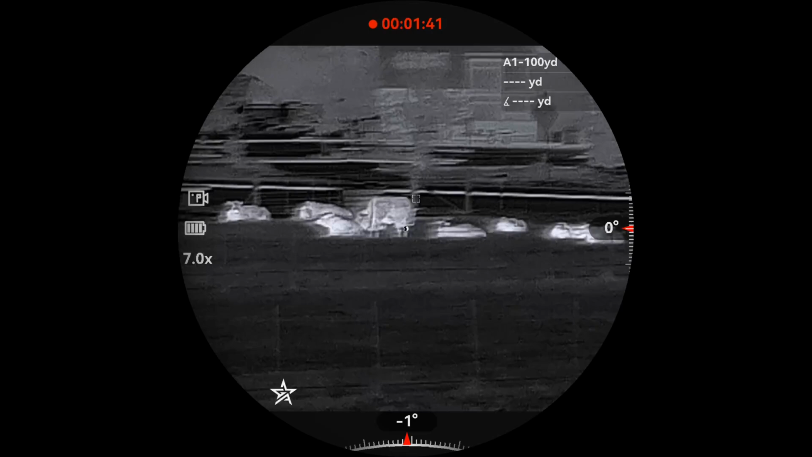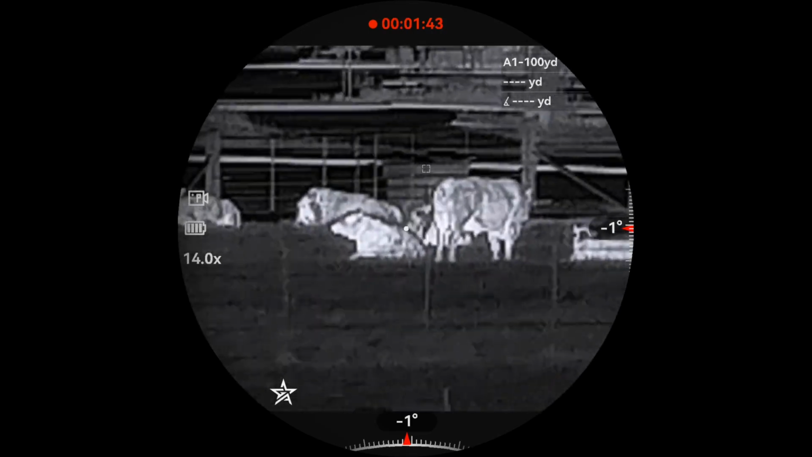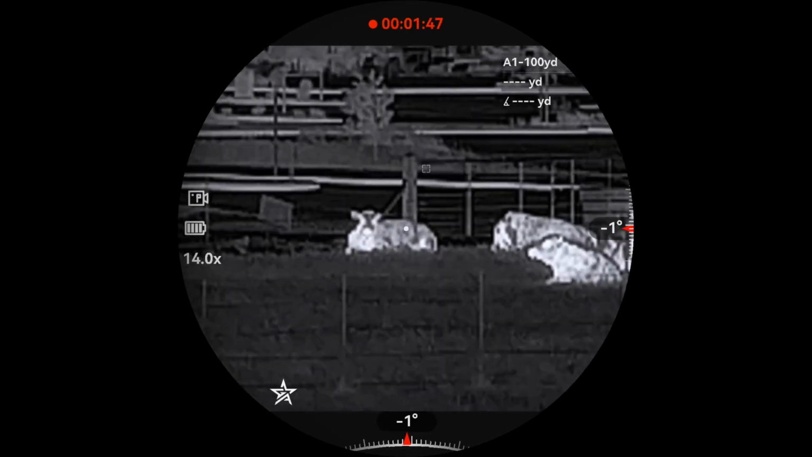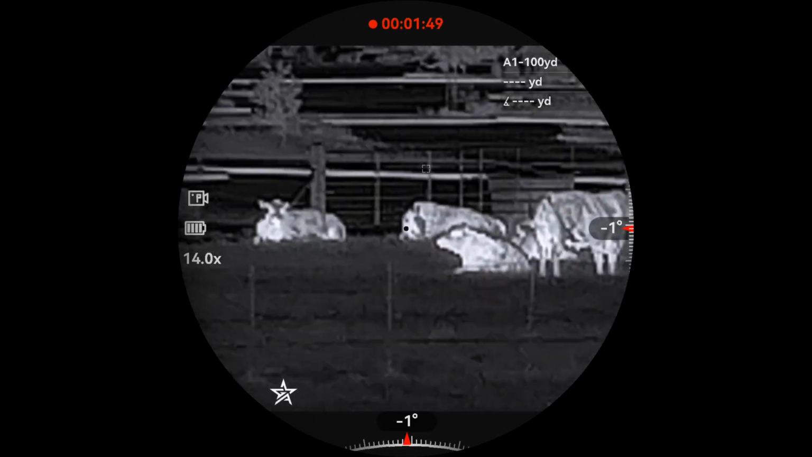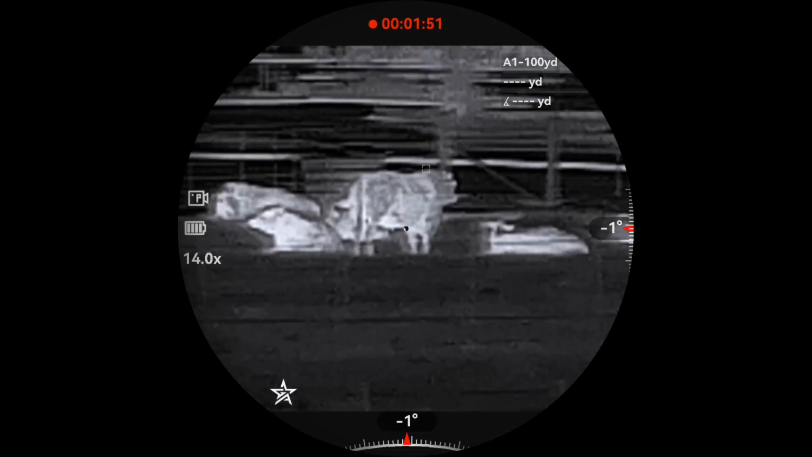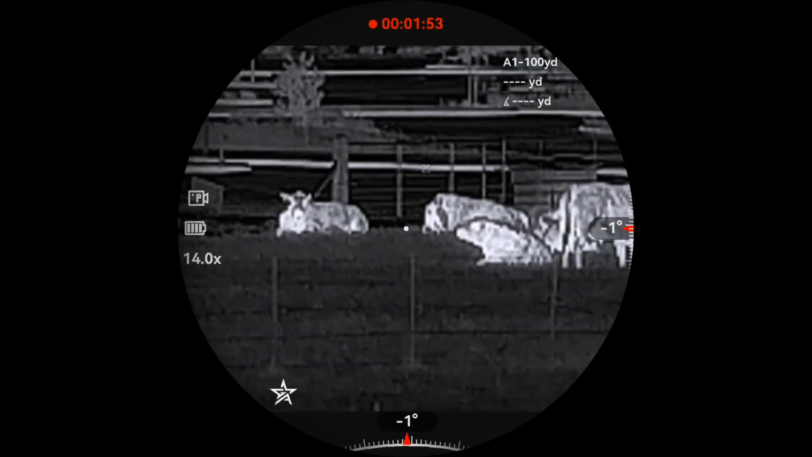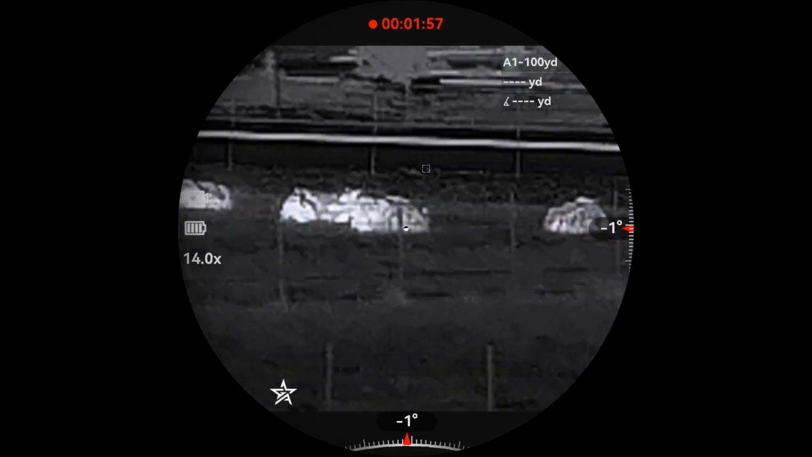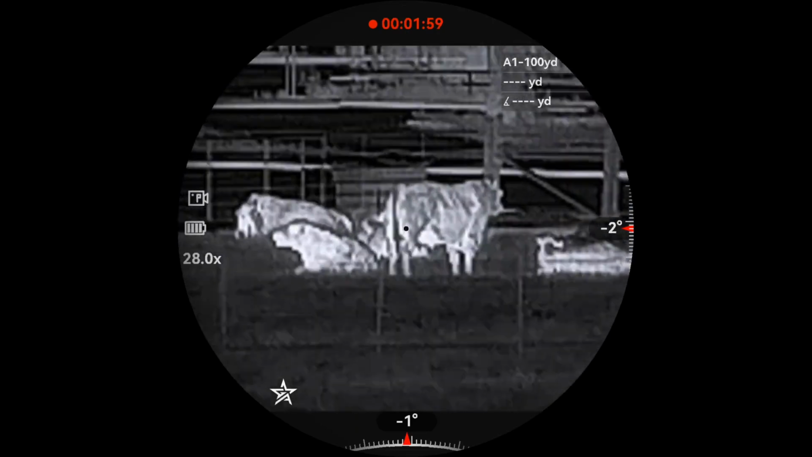Okay, 14x. Usually 14x is what you'd use if you're shooting out to 400 yards or so. You can still see really good image quality. It holds it together really good. You can start to see a little bit of pixelation, but not bad.